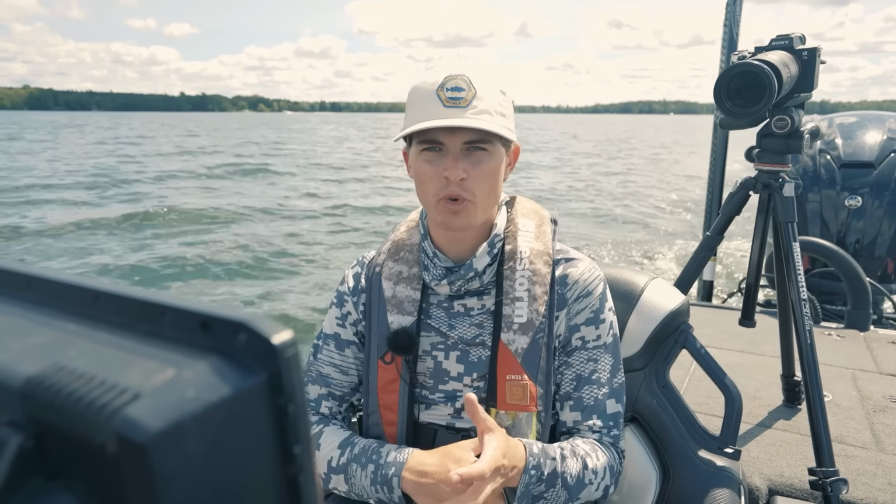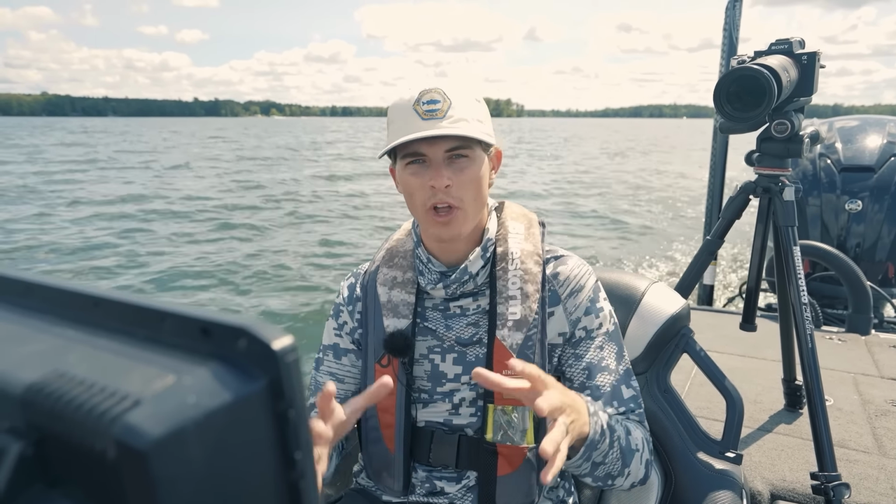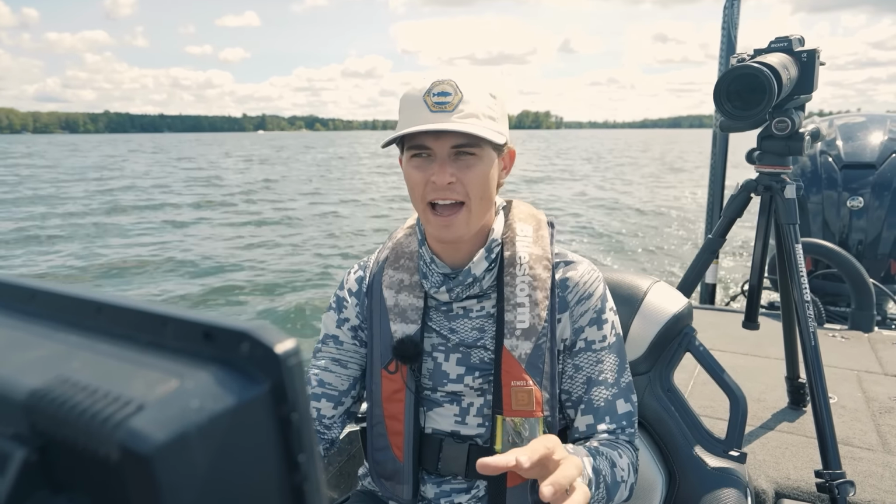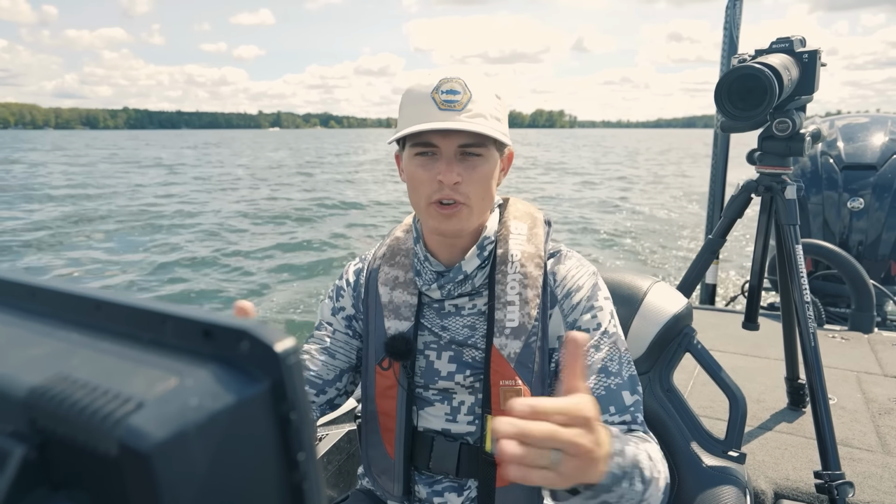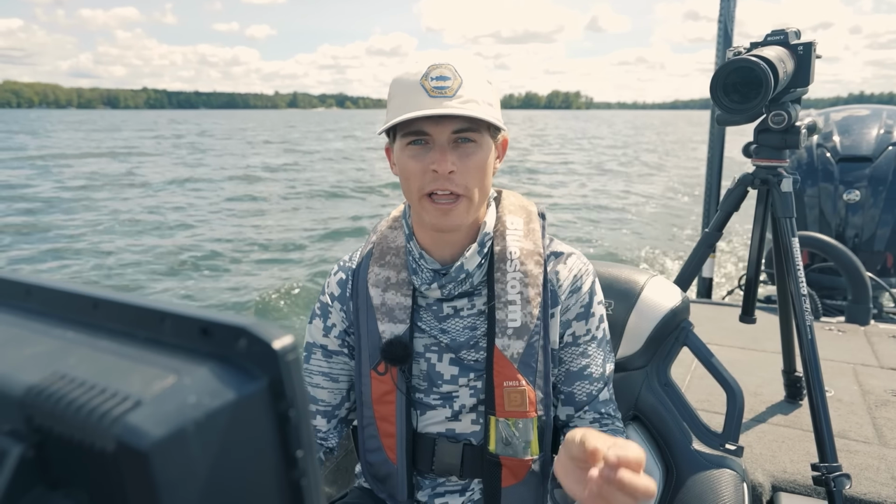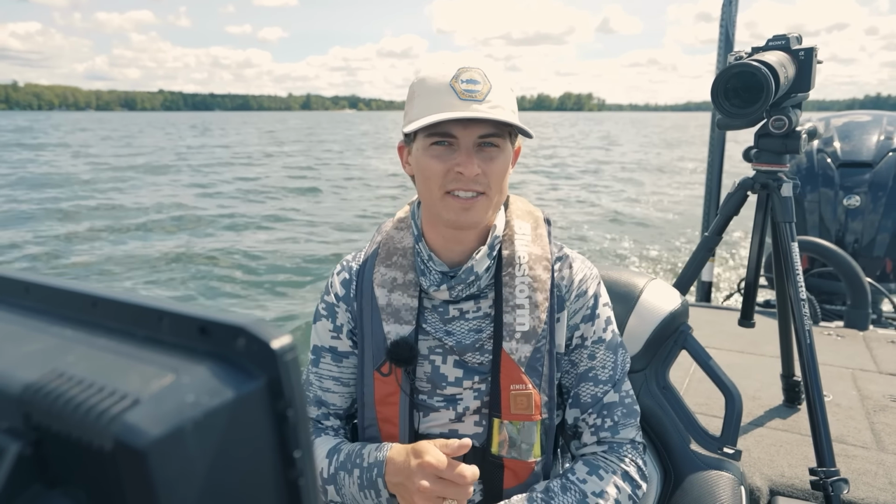And the reason for that is because I'm not trying to cover a whole bunch of water to just find individual giant clusters of boulders. If you're on a big, long, flat, a huge hump, and you want to find the best looking stuff and not really get super into detail, run your range on the side scan here to like 150 feet on each side. I know a lot of pro anglers do that, and that's how they find stuff so quickly.